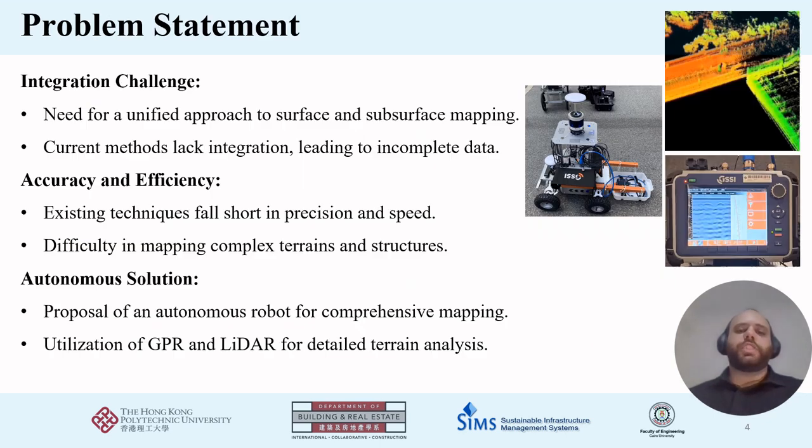Here we will introduce a problem statement. We address the integration challenge, recognizing the need for a unified approach for surface and subsurface mapping. Under accuracy and efficiency, we acknowledge that existing techniques don't meet the required precision and speed, especially in mapping complex terrain and structures.